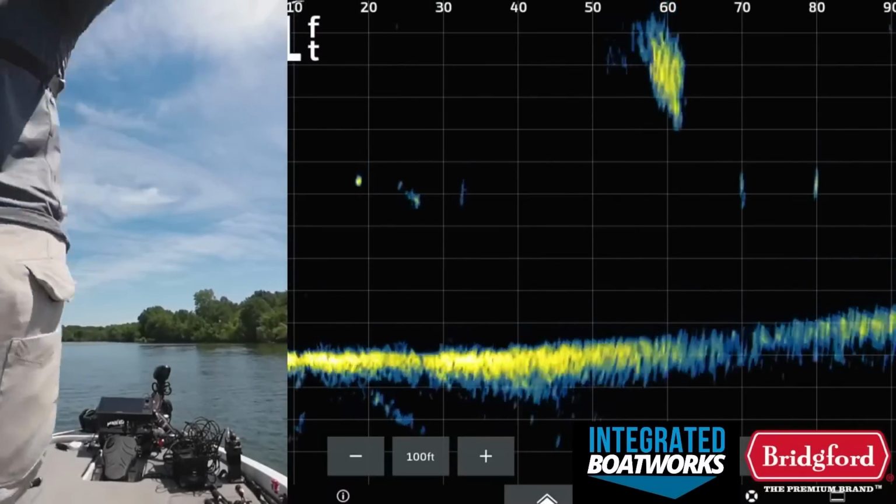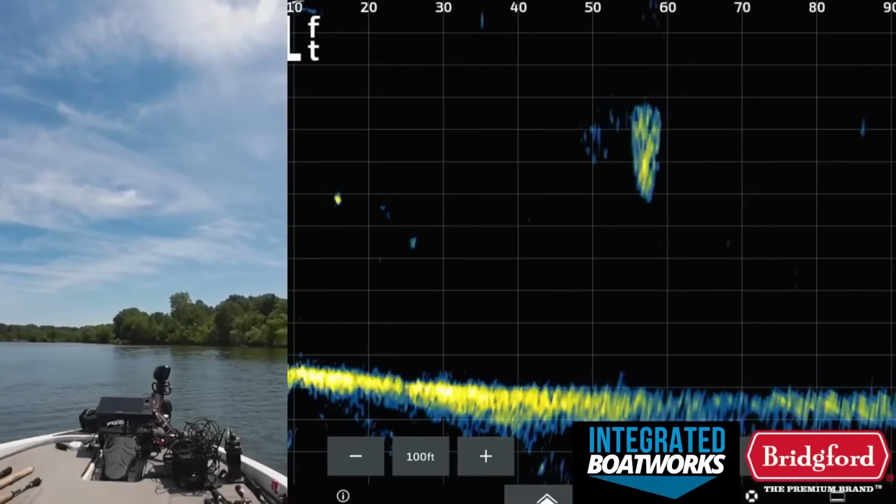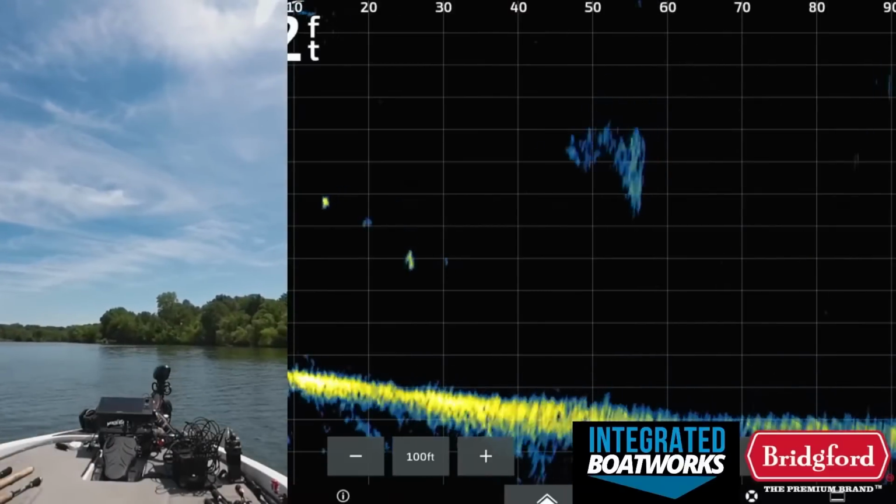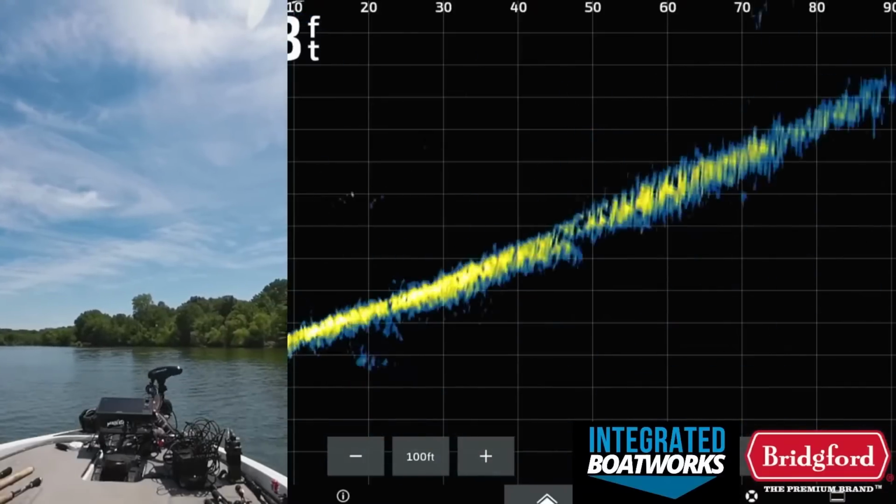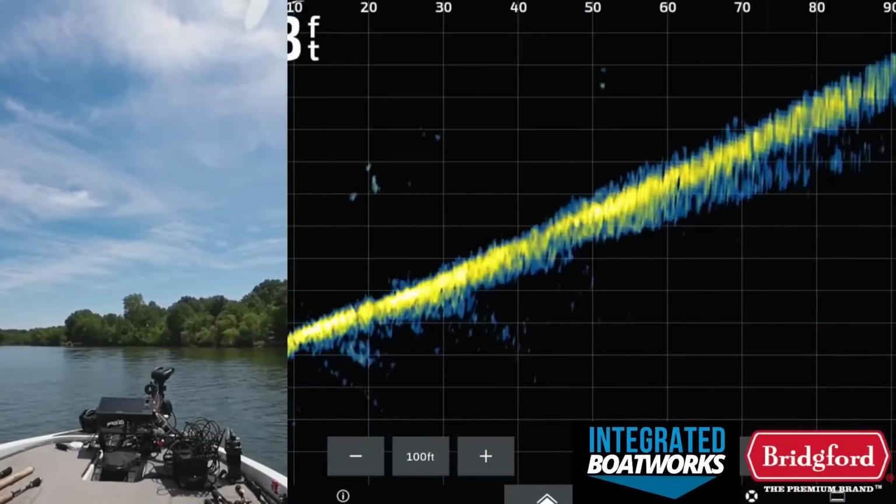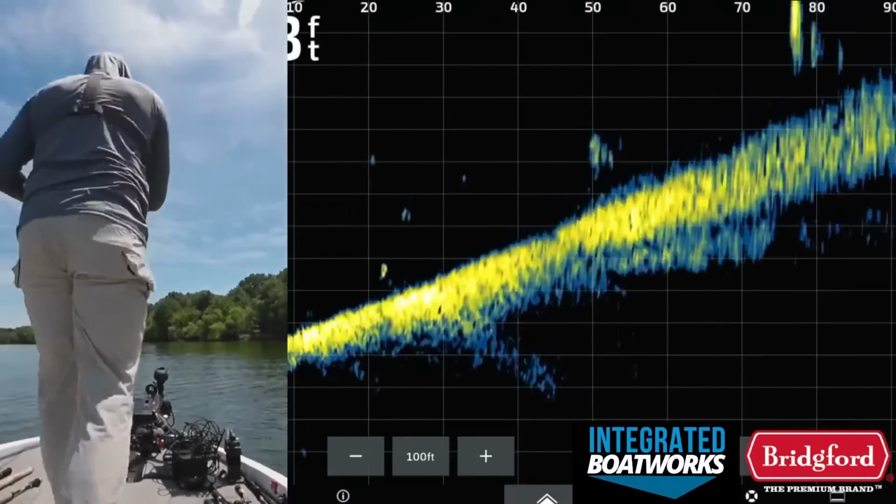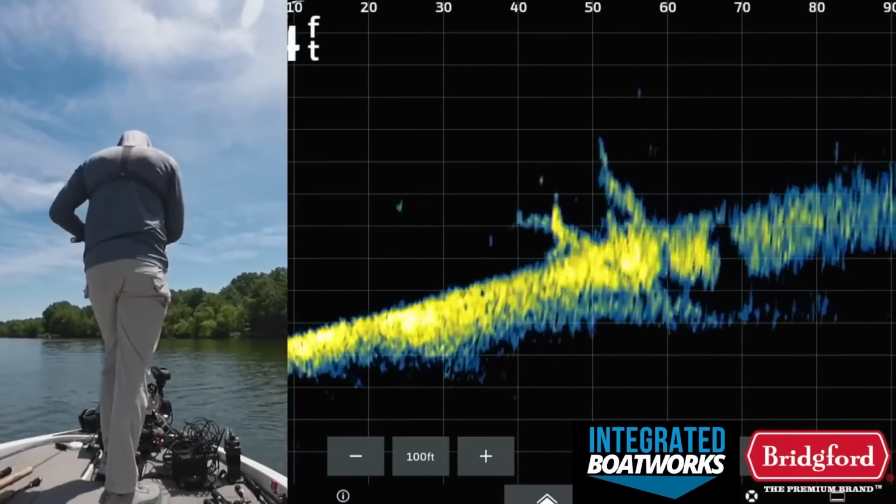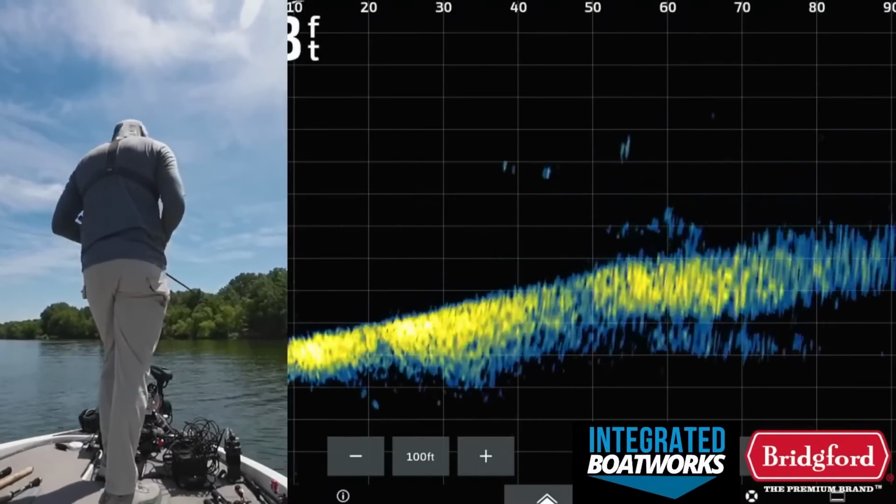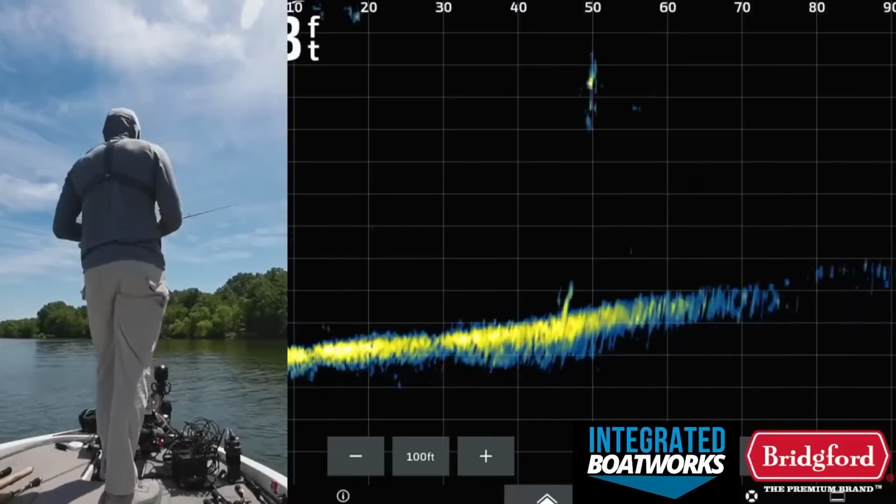And we're just going to fire on this brush pile. Let me check to make sure everything is still rolling. I always like to make sure we're not messing up a recording or anything. Okay. So we're going to drag through these piles real quick. I'm kind of pulling into one right now.